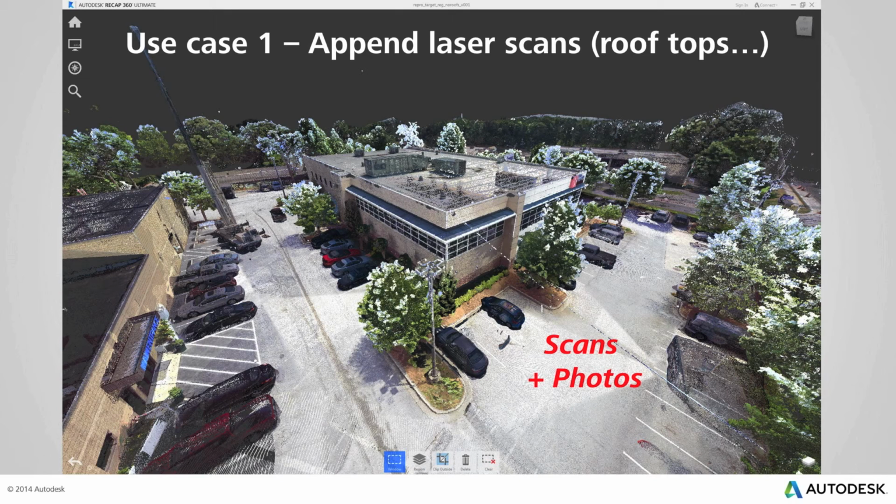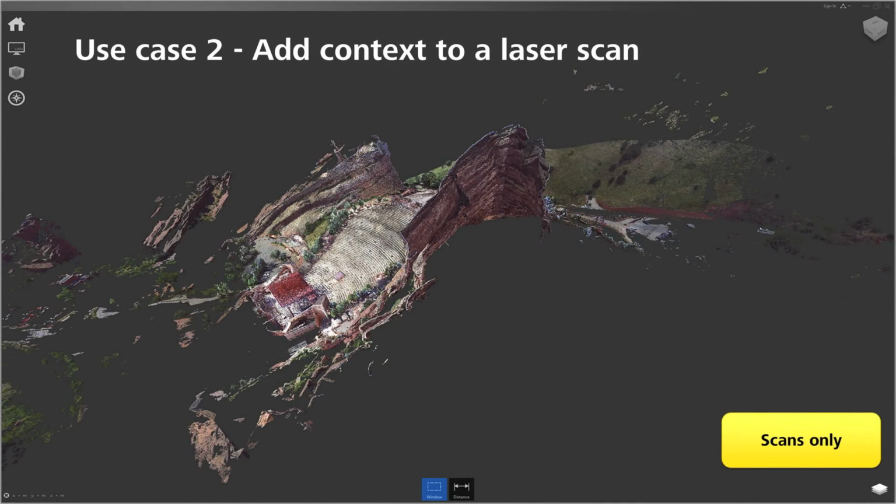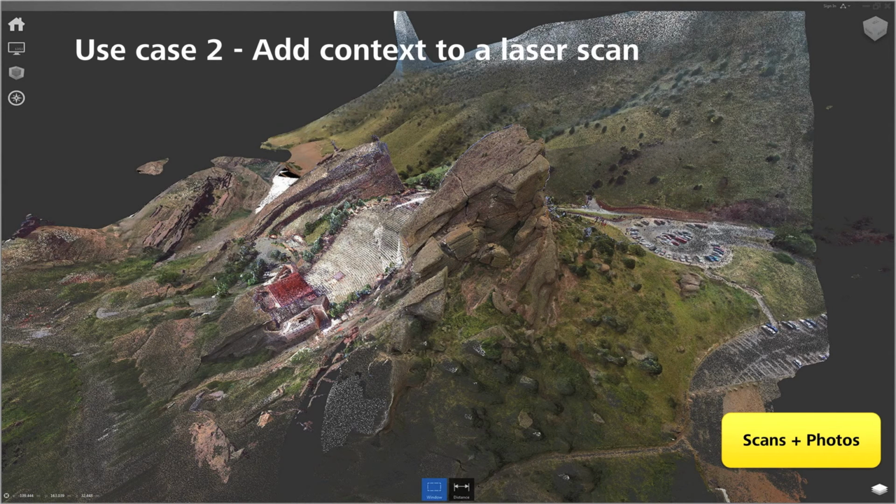Another use case is also to add context. For example, this has been laser scanned, so everything here is from laser scans only. And then if you have the photo-based context, you add a lot of value to your data set. So this is a typical workflow where mixing UAV data, so photo-based data, with laser scanning makes a lot of sense. Definitely we will be moving forward on those use cases. So this is what we wanted to show you today. I will pass it to Eric now for the conclusions.